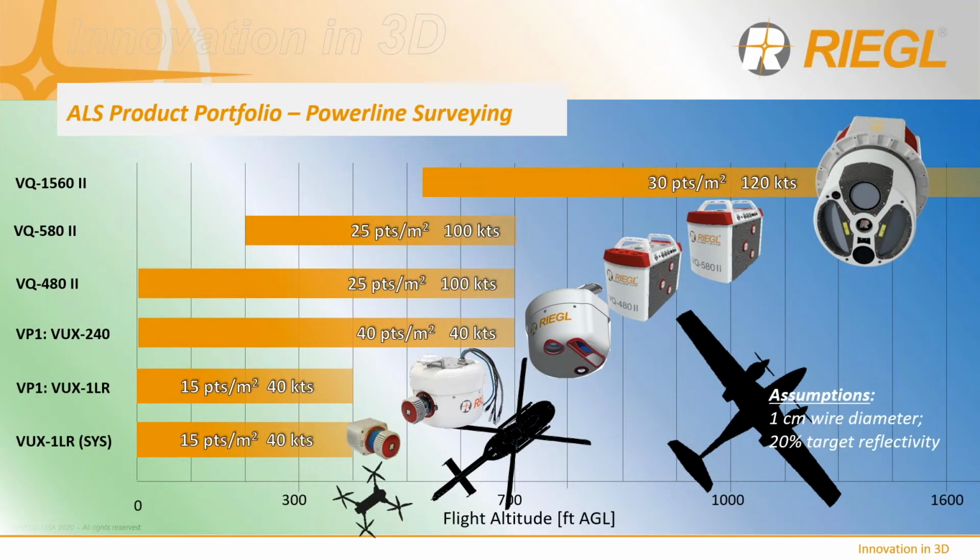This next chart reveals the sensor configurations available specifically for various applications of Powerline surveying. While the larger sensors are already purpose designed for aircraft installation, the smaller sensors have been packaged to enable off-the-shelf total solutions for helicopter and UAS installations, including LiDAR sensor, optional cameras, sensor pod, heli mounts, UAS integration kits, flight management systems, INS, GNSS inertial systems, and front-end data processing workflows.